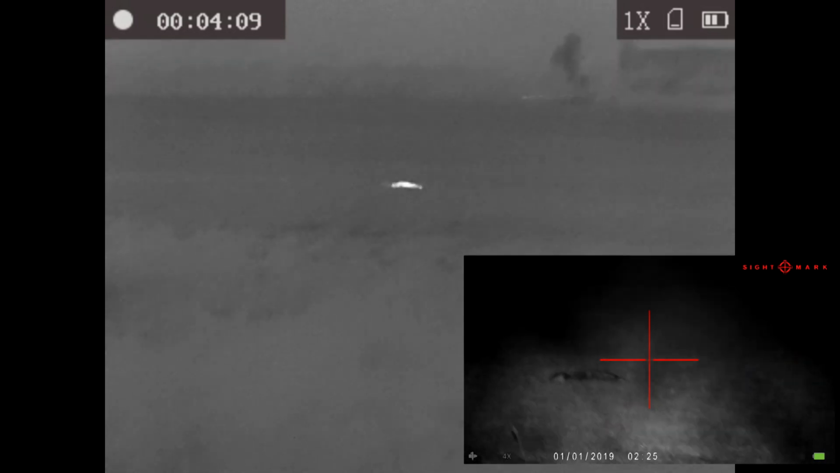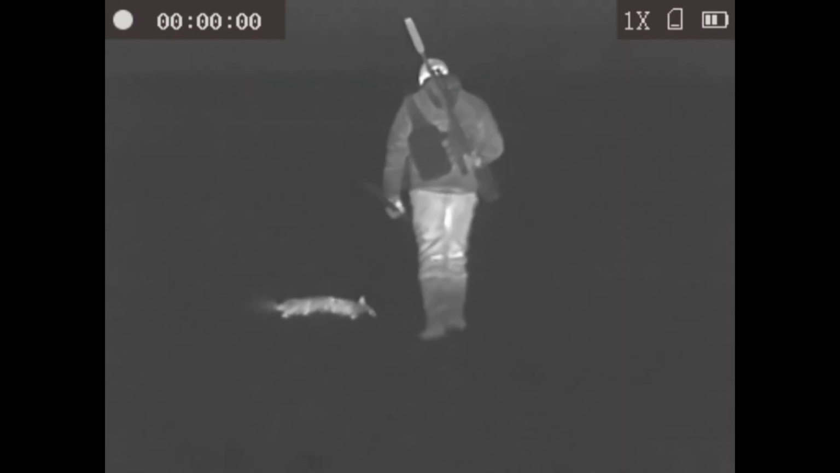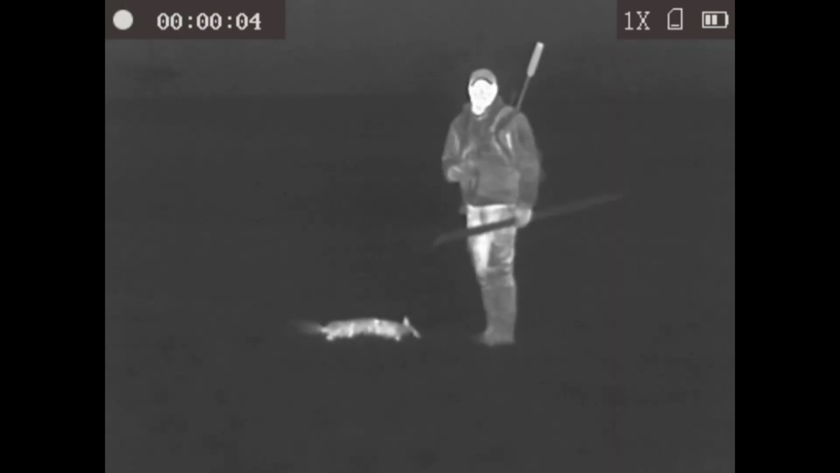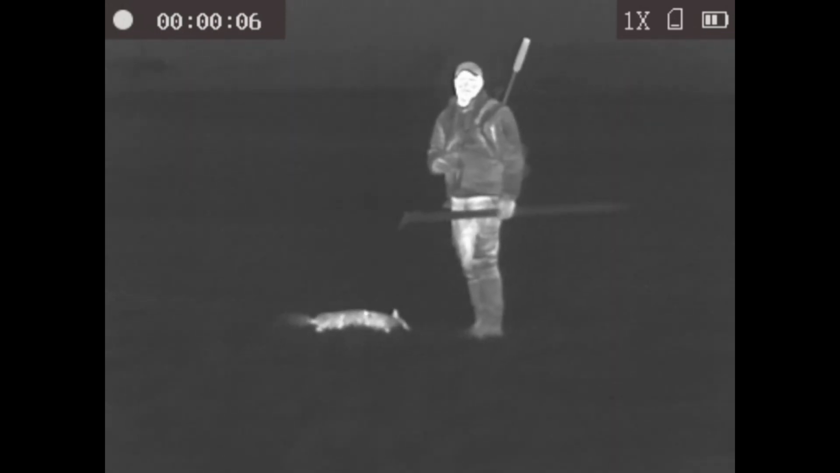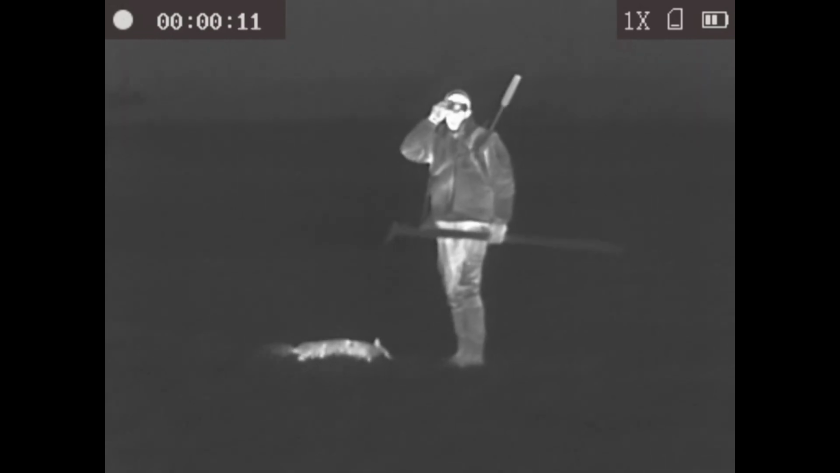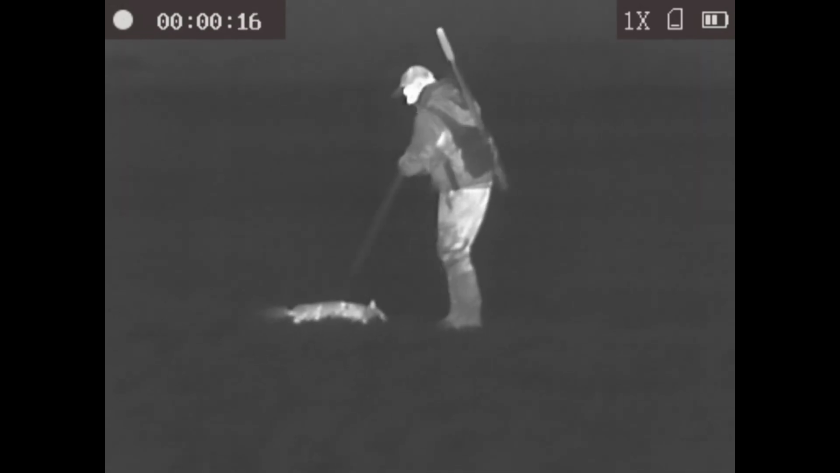I actually look back. I had a set of Pulsar Accolade 2s with me, and I'm looking back and range finding back to where I was standing. But I know it wasn't the kind of shot that needed any great compensation because it was close in. And there we go. This is on a specific chicken farm, so they'll be very pleased with that carcass.